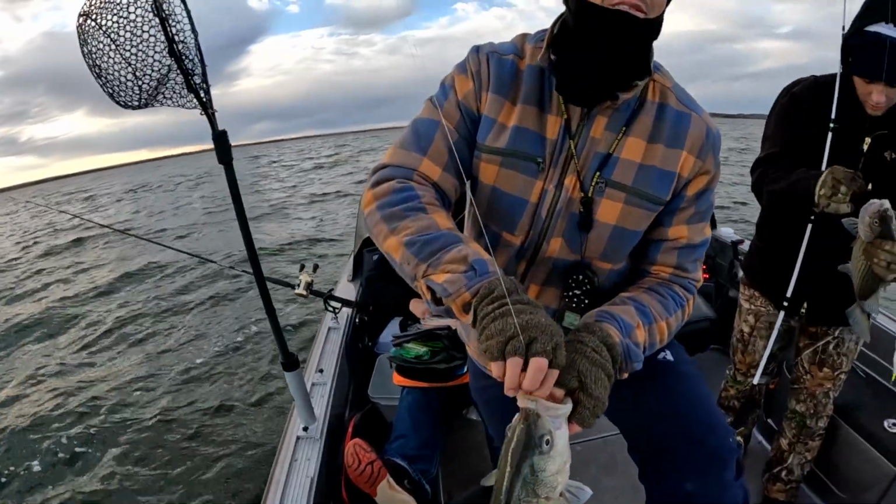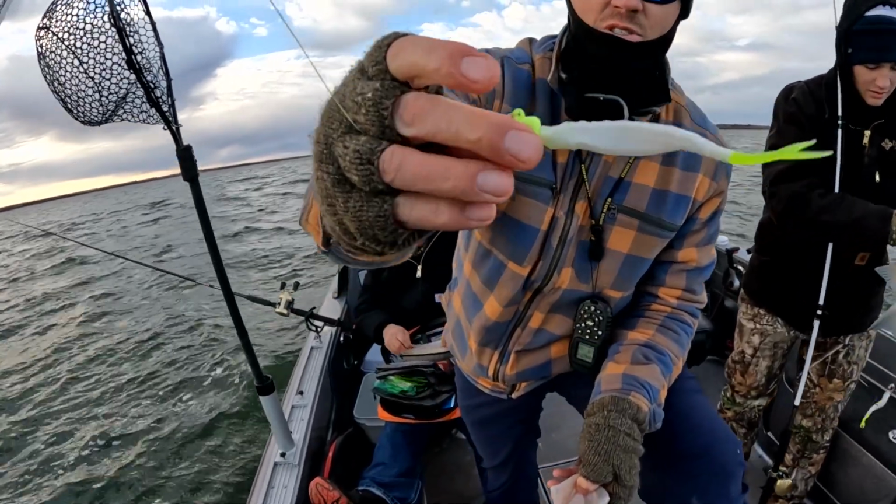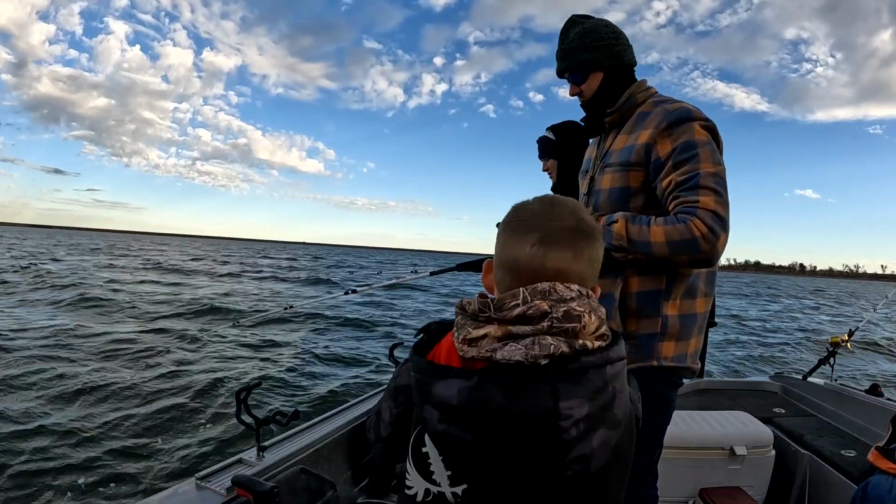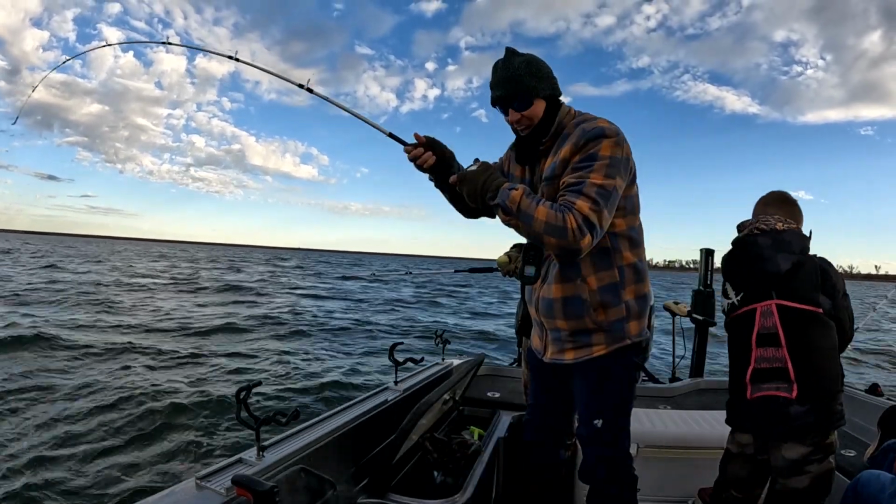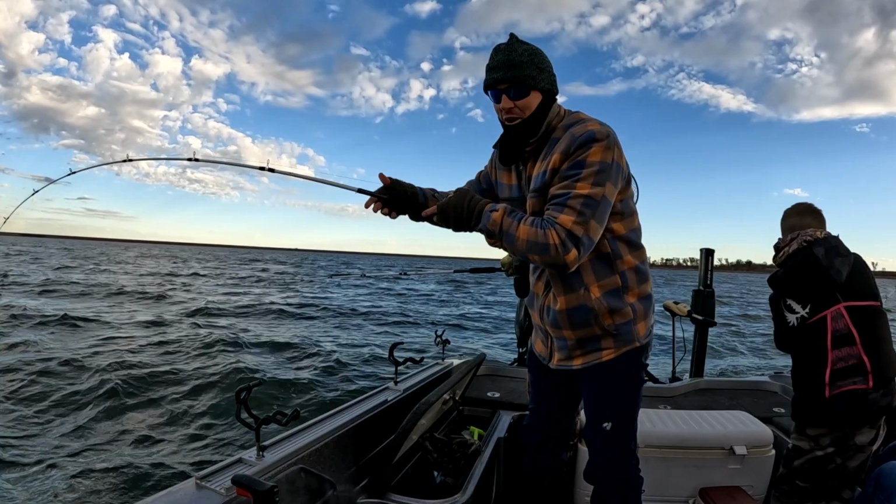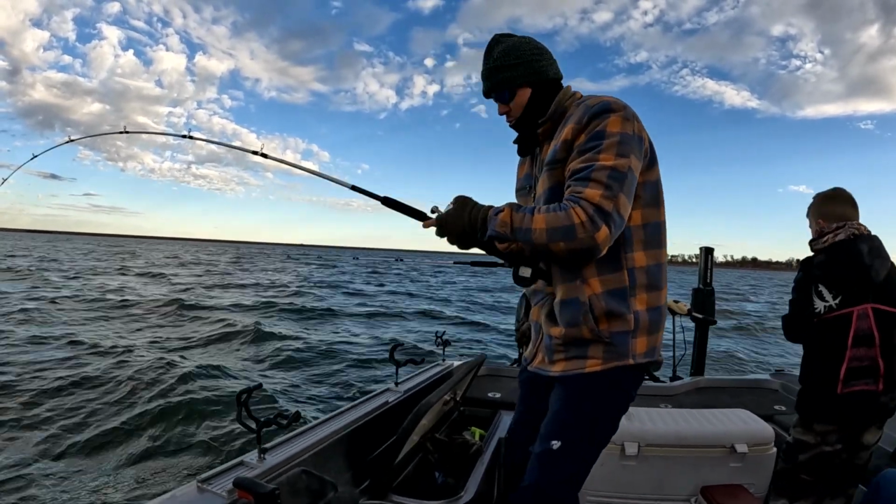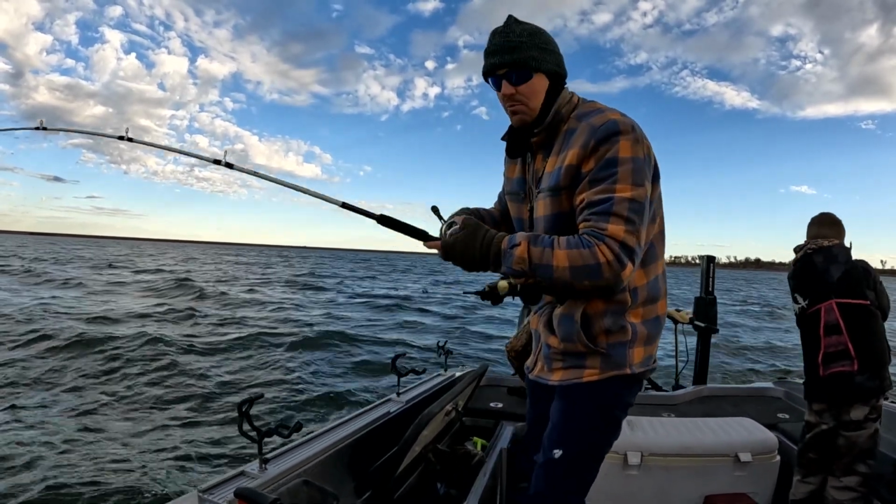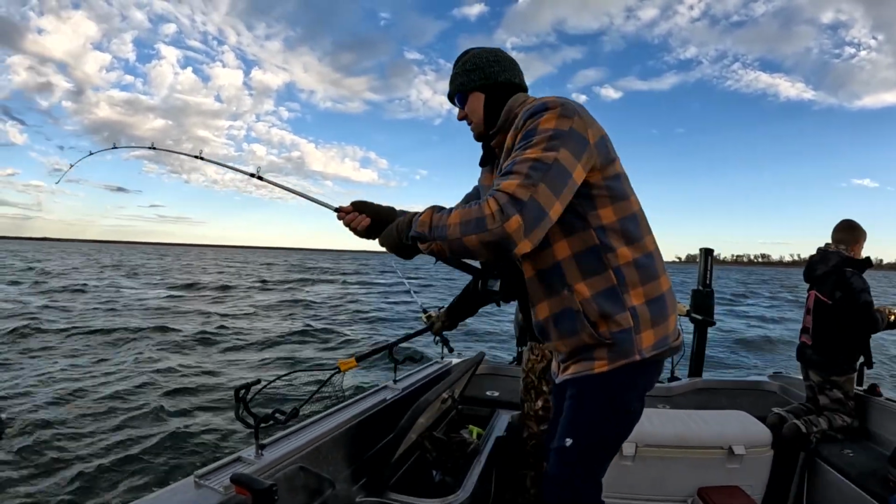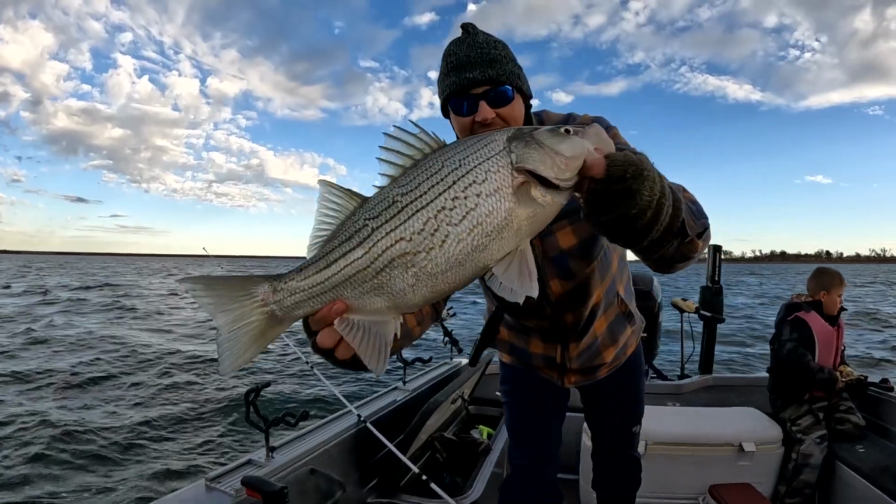Jeremy's using kind of a chartreuse jig head, and this one's doing good too. Oh man, he was just sucking on it, guys. I thought my bait was on bottom, and this fish just had it in his mouth. Okay, my drag set pretty tight, and he's still pulling. Oh, that's a nice one. Oh yeah, look at that, nice one.